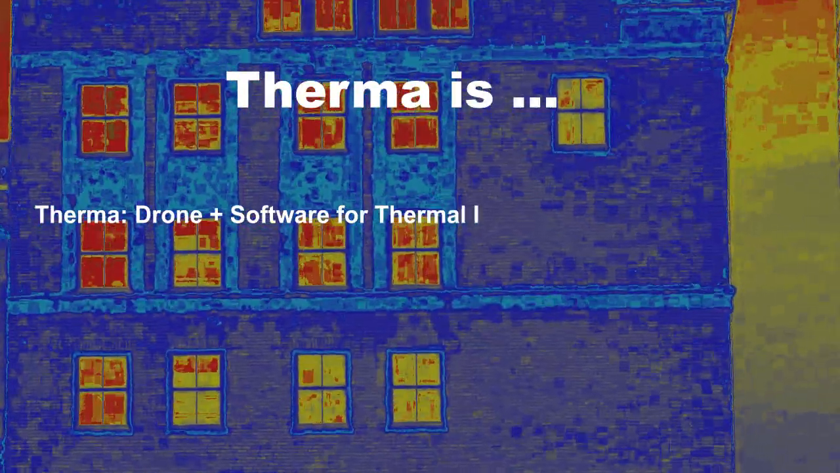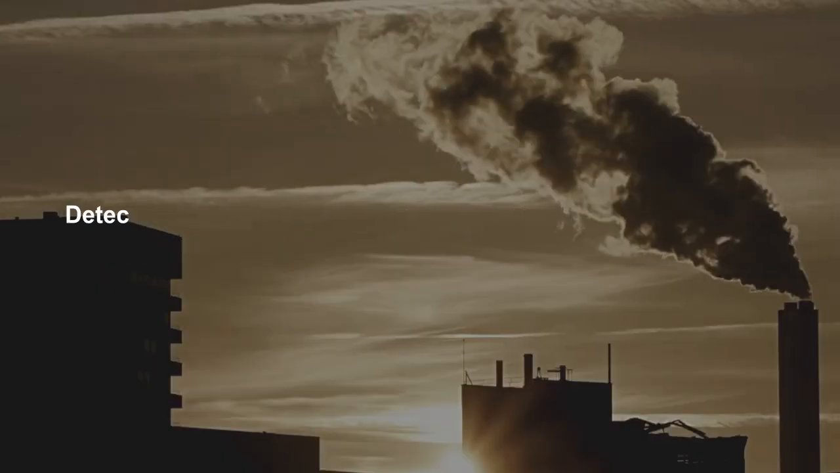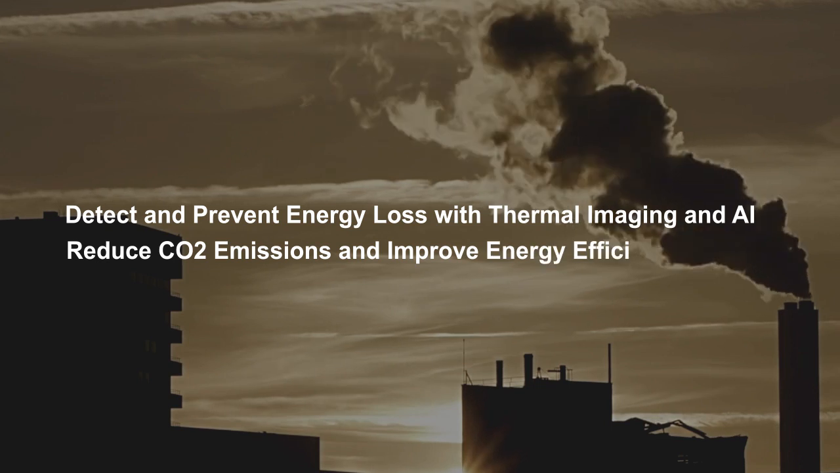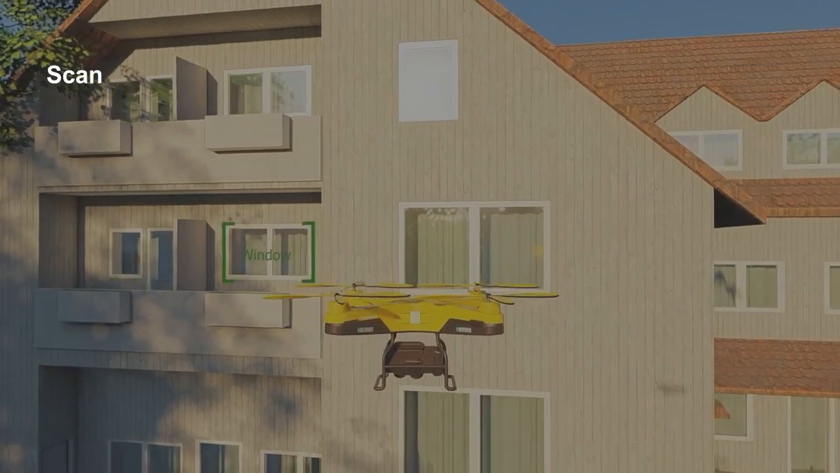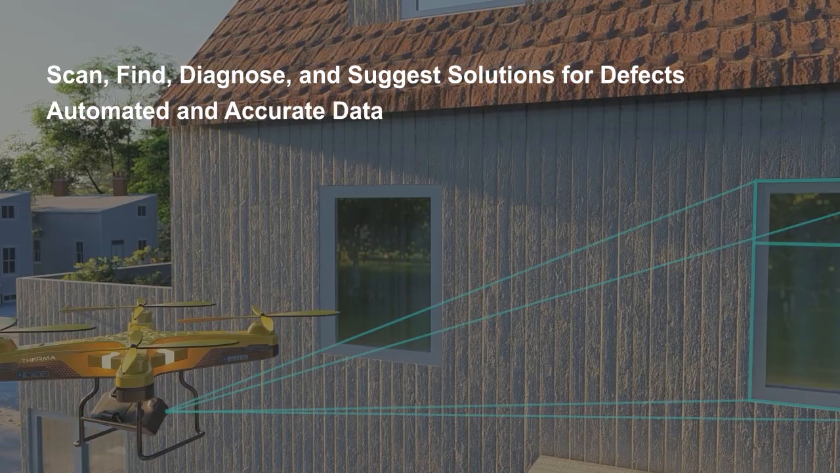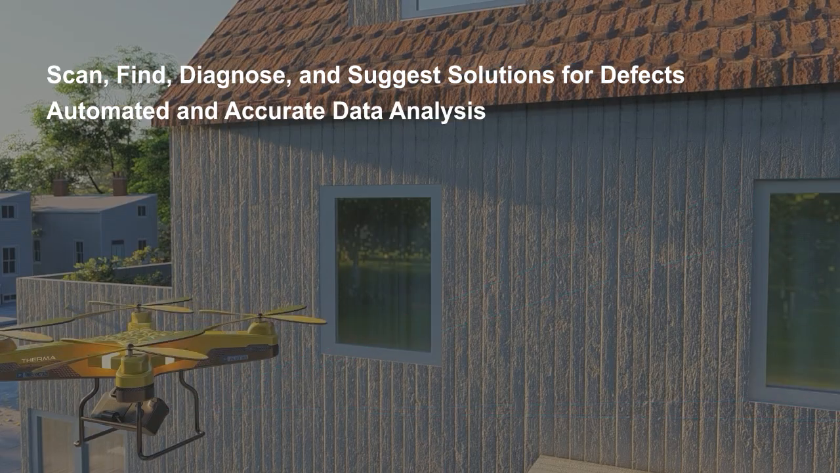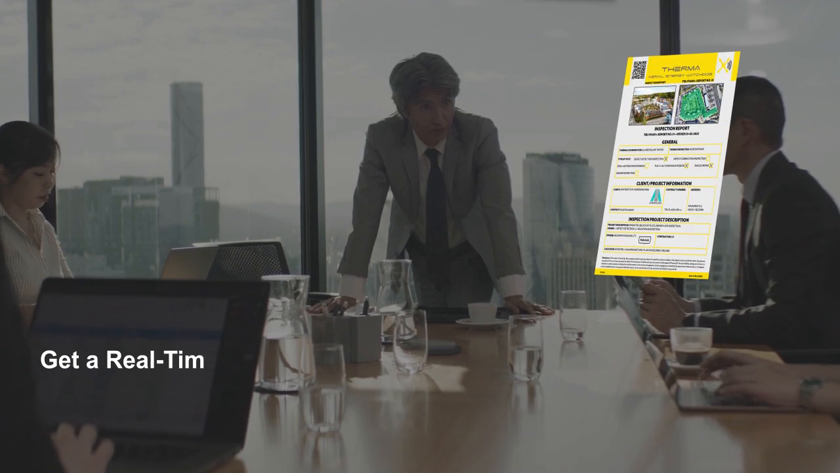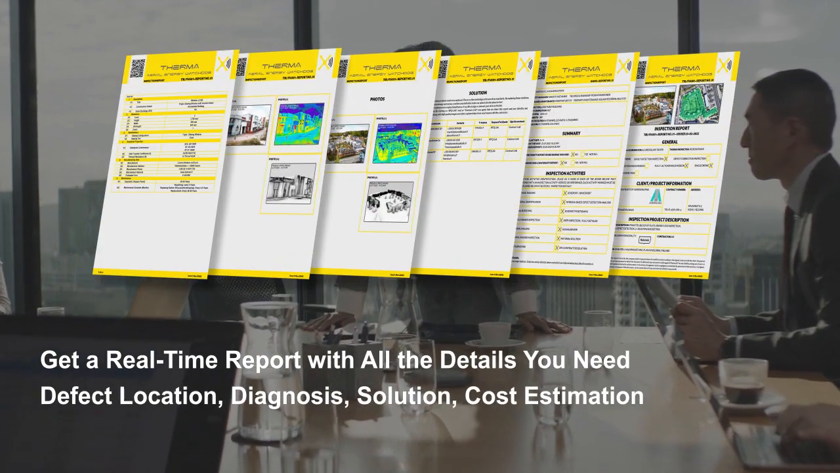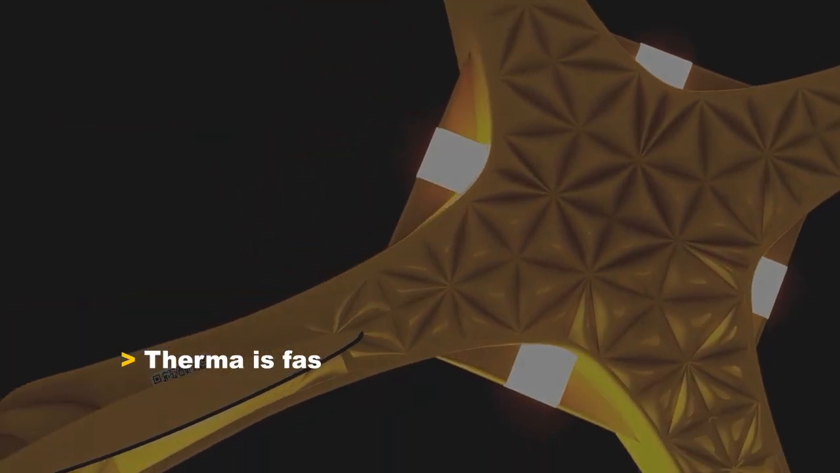Therma is a drone and software solution that detects and prevents energy loss in buildings using thermal imaging and AI. Therma scans your building with cameras, finds the defects, diagnoses the problem, and suggests solutions. Therma gives you a real-time report with all the details you need to fix the issue. Therma is fast, accurate, and non-invasive.